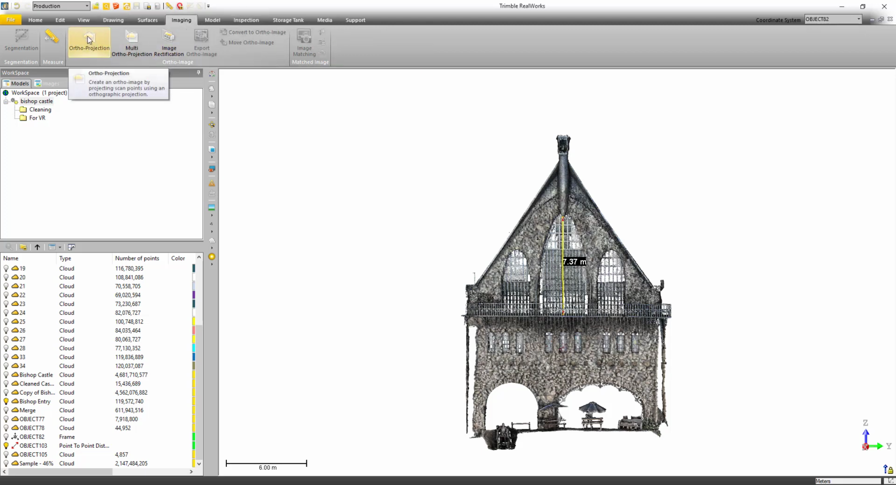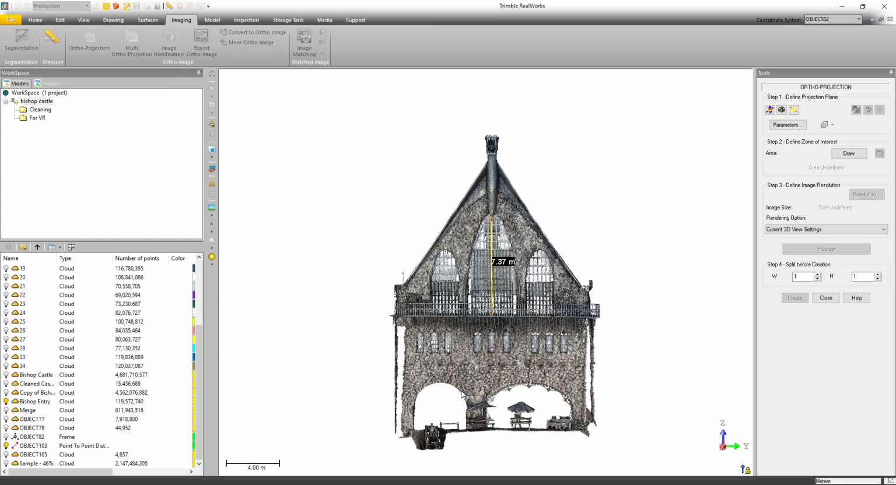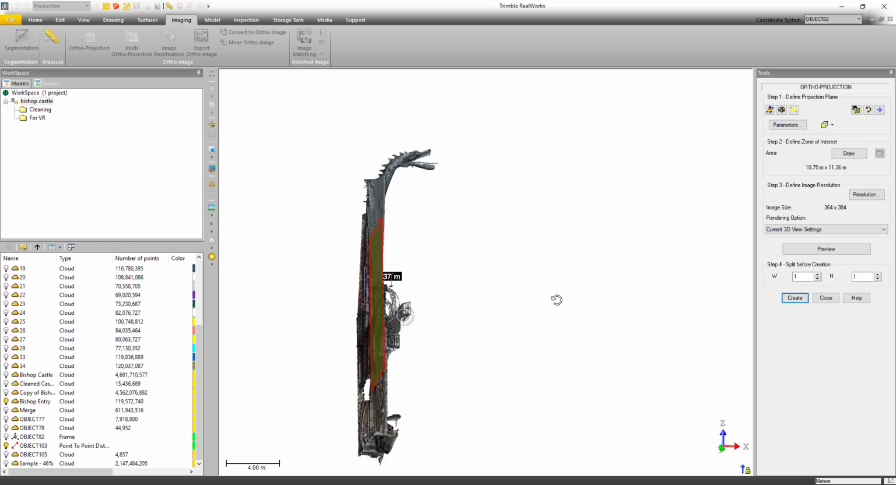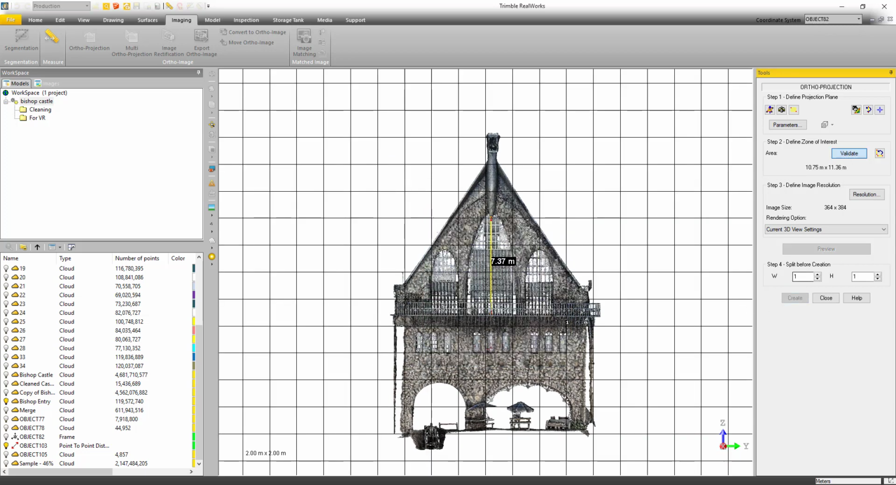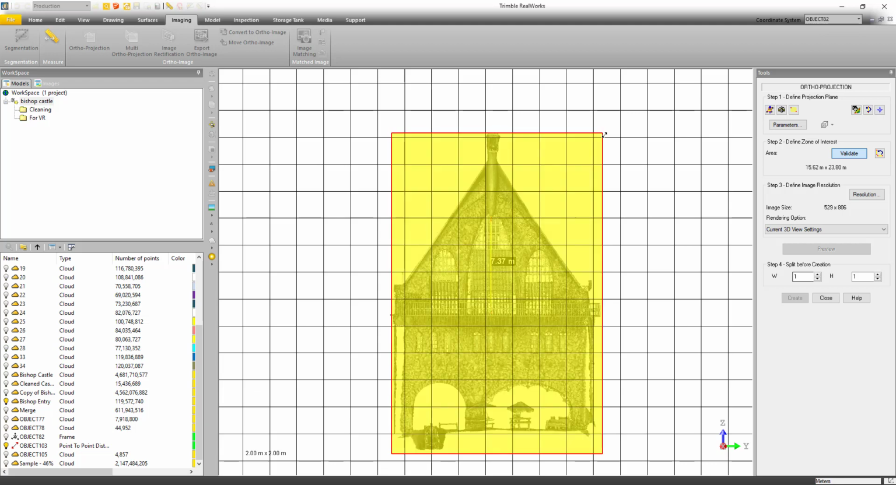Just select Ortho Projection. And then once I'm in the tool, I just need to define where this projection plane is going to be. I'm just going to pick 3 points on this building facade. Rotate to the side to make sure I pick the right points. Then I need to define the area that I want to show up in the orthophoto. So I'm just going to draw a rectangle here to include all of the area. Looks pretty good. And then actually I'm going to bump it up on this dragon head.